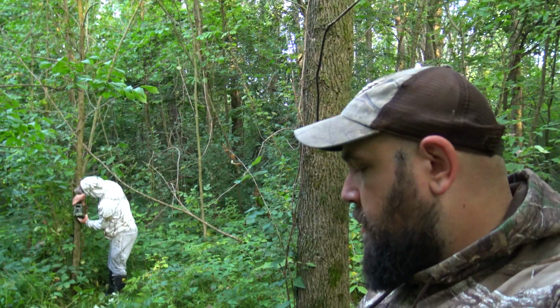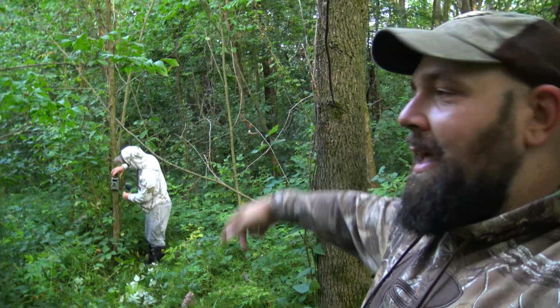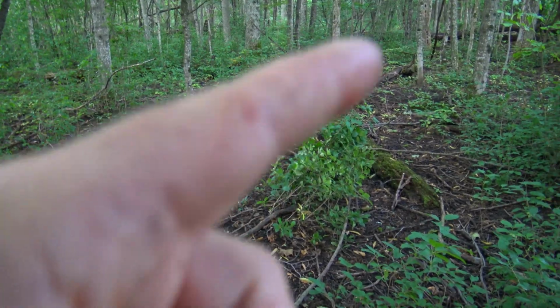It's actually got water going through, so they might even stop for a drink on these hot summer days. But yeah, I'm excited for this one. Definitely one of the top 3 cameras I'm excited for. Got a double splitting trail over there, right here and over here.